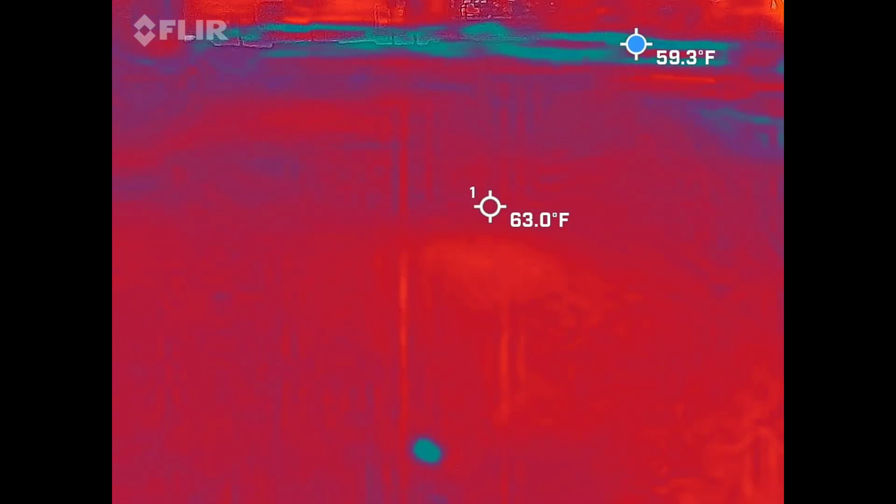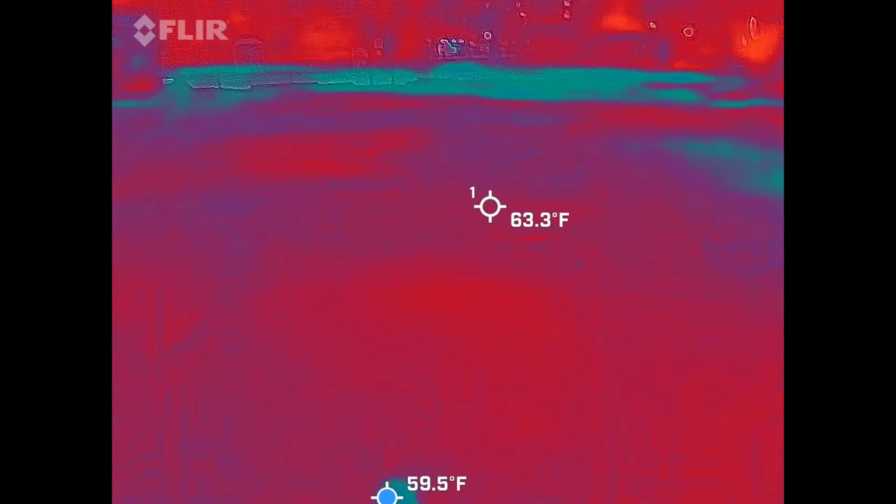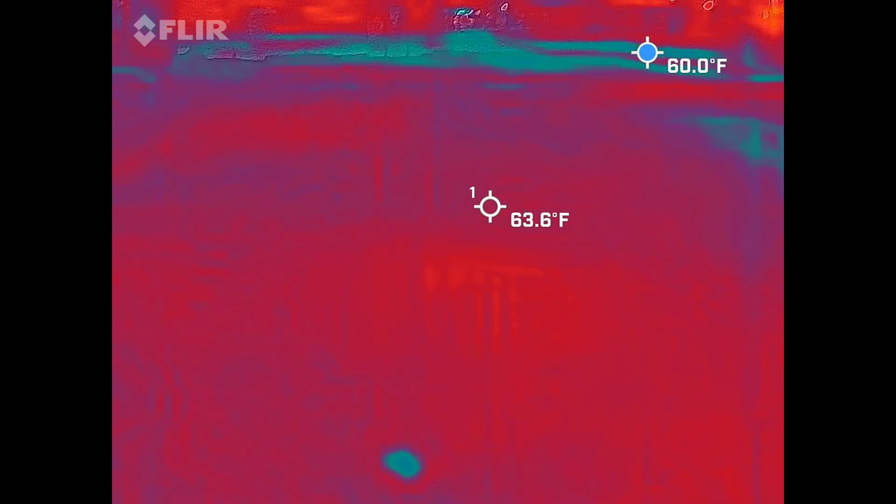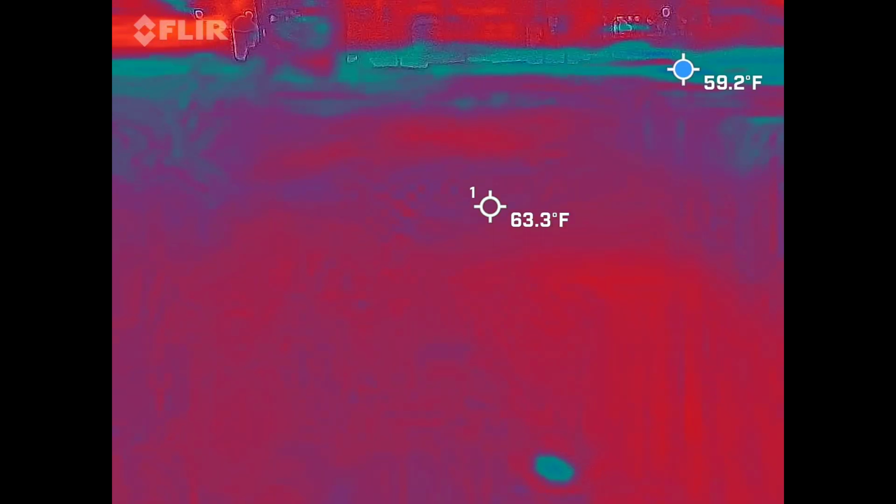This is an older gentleman, a little bit older than me, and he's like, well, I see mud and gravel, cement. I'm like, exactly. They're all different temperatures. They're all still colder than the wall, but that's why you have all those different temperatures of blue on the ground. So, kudos to you, Bill. Good job. Get a job with me later.